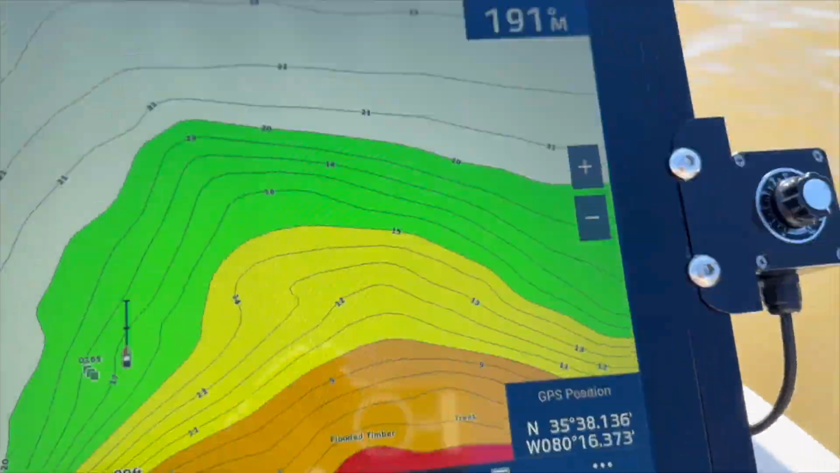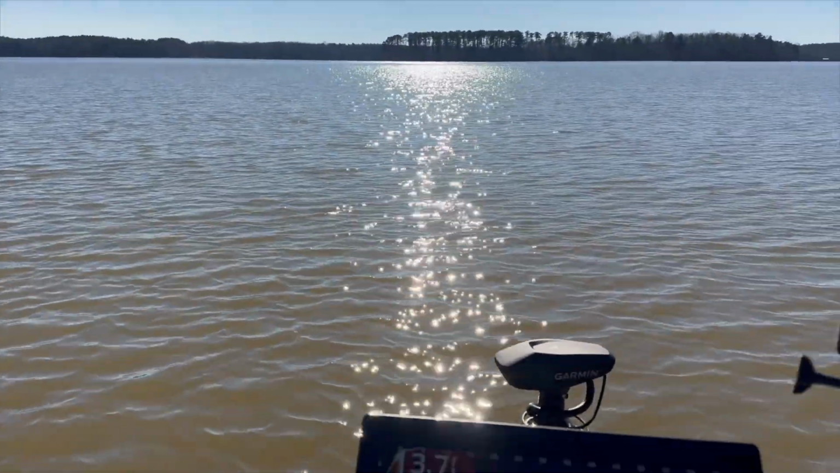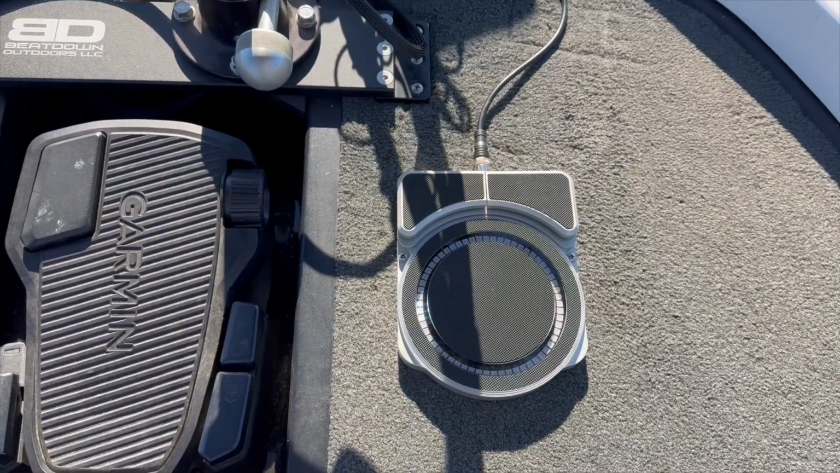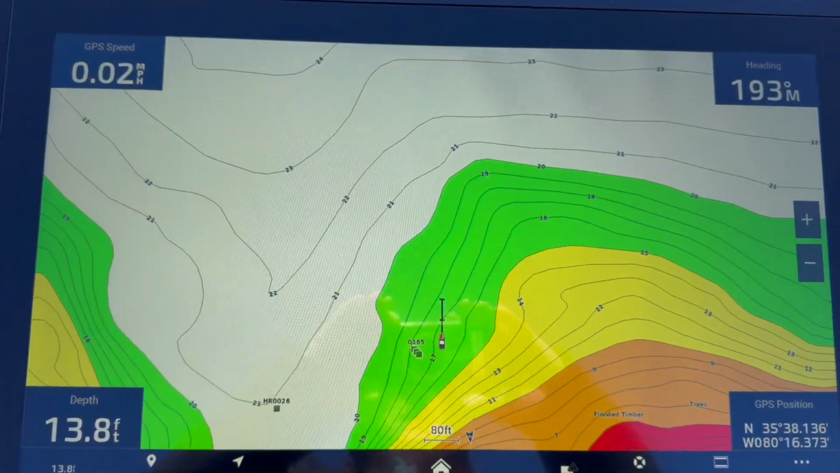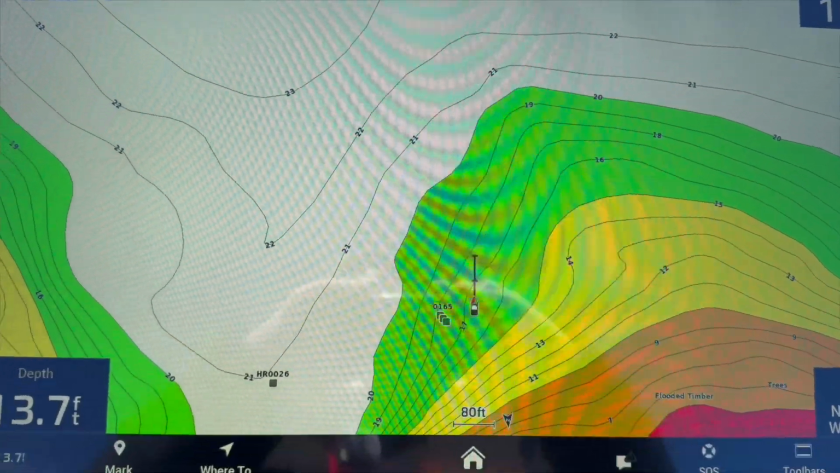The boat is moving around. We're on spotlight, but it's a little windy out here, and the boat is going to move. The transducer is still holding that waypoint. We're going to set our own waypoint. That's very easy to do. You can do it a couple different ways. I'm going to show you one way.